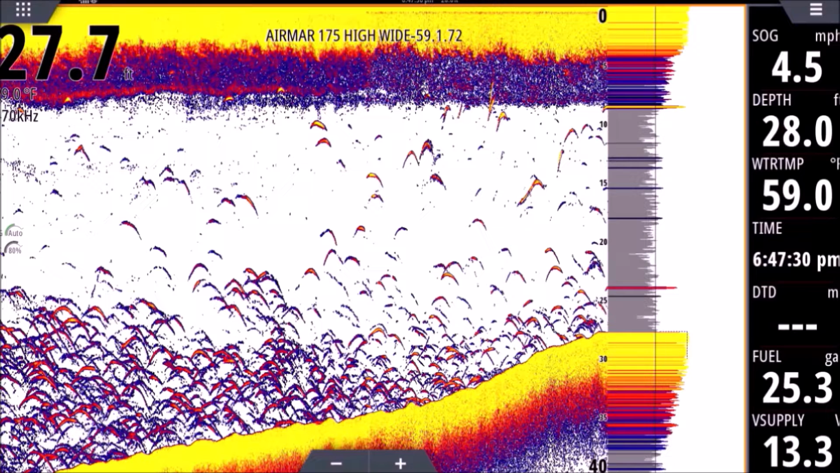More information, you'll see over here to the left, we have our depth. And then below that, we have our temperature. It says 59.0 degrees Fahrenheit. That is the temperature at the water the transducer is sitting in. So that transducer is maybe a foot into the water. That is the surface temperature of the water within a foot of the surface. Right where the transducer is, that's the temperature. It's not the temperature any further down into the water column.